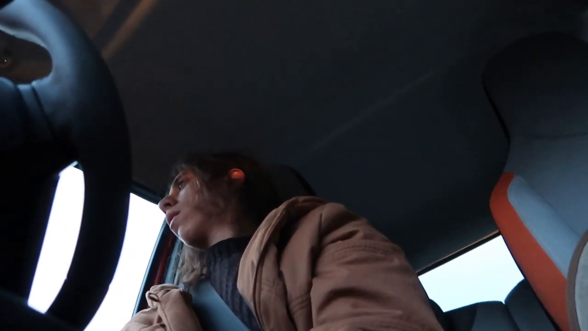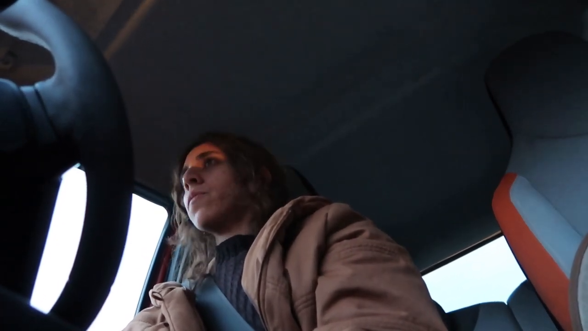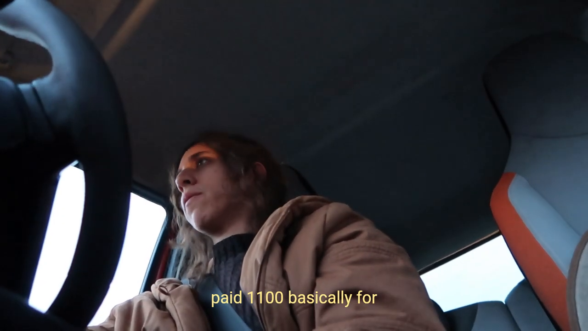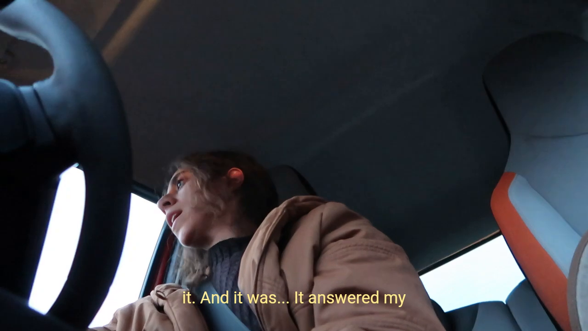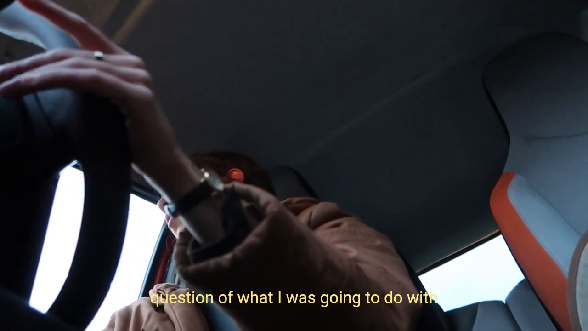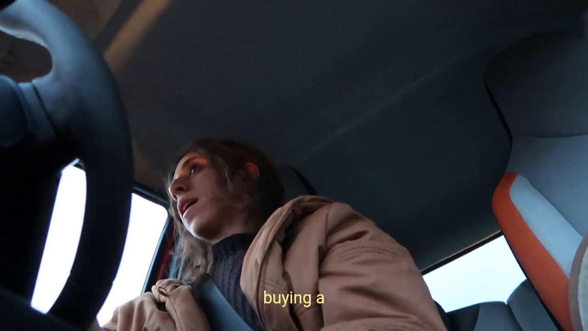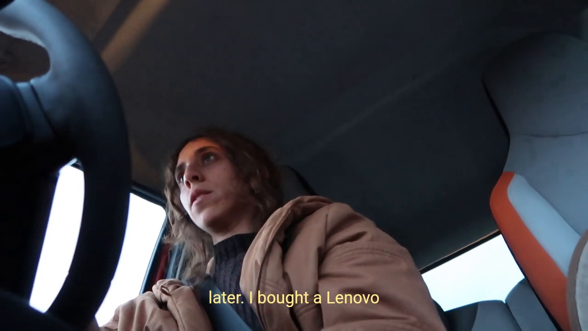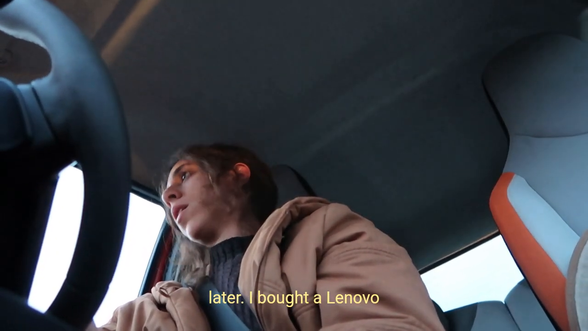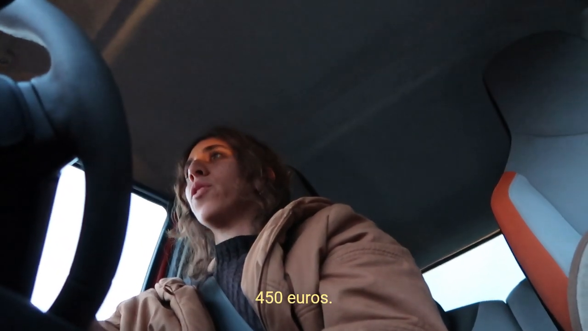Patches, and it was the last model. I got it for around €300 cheaper. I paid 1,100 basically for it, and it answered my question of what I was going to do with the laptop. I ended up buying a Lenovo 2 years later. So I bought a Lenovo in 2022 for €450.